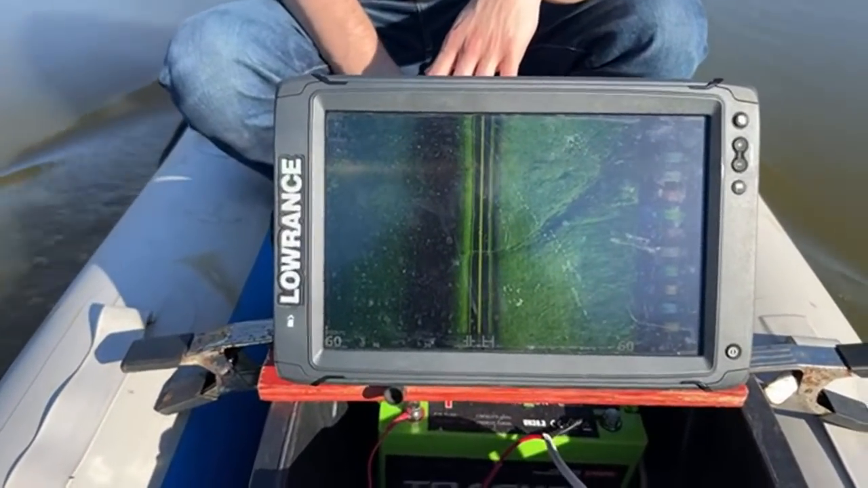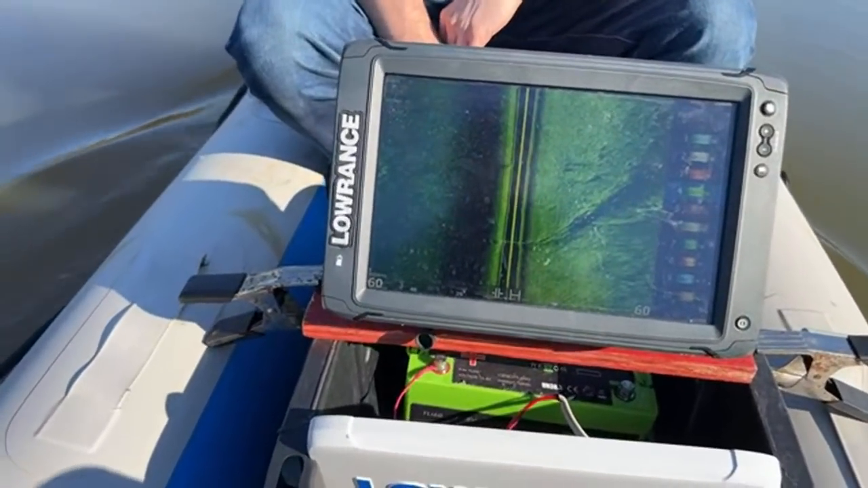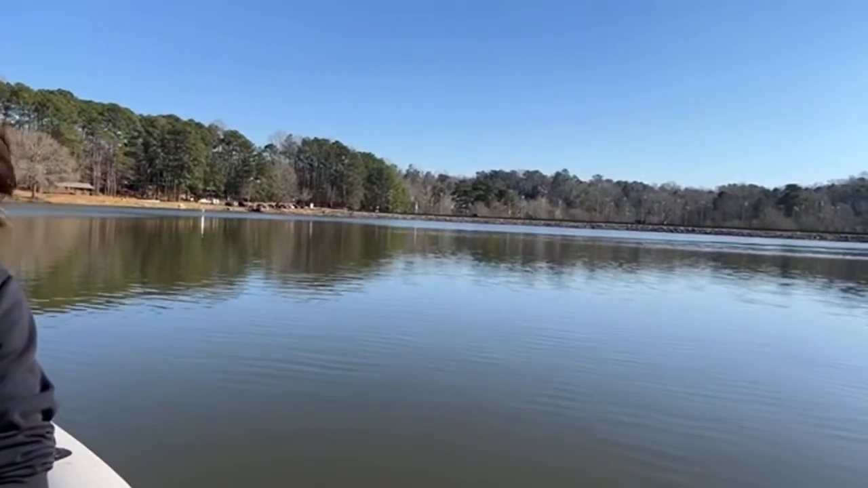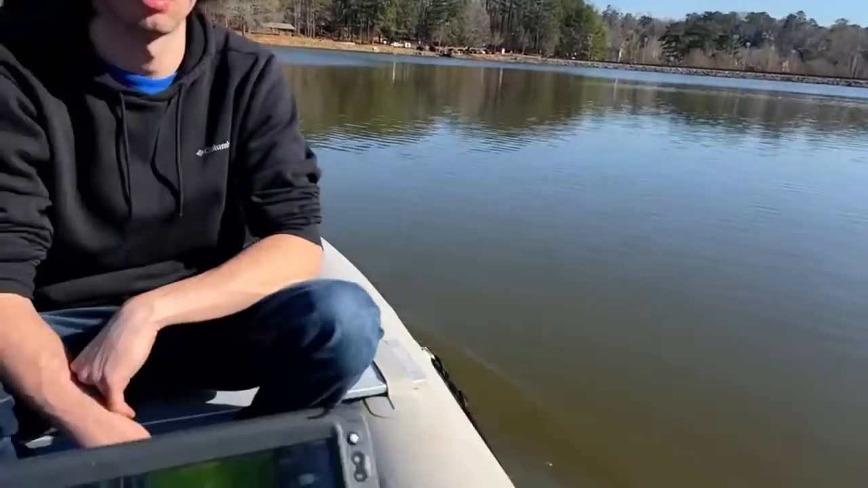Could be a car that's sunk in the silt. Look at this right here. I'm literally cutting it off, whatever this is. Let's see. All right, everybody wants me to go by the road because there's always a chance that there could be a car by the road.